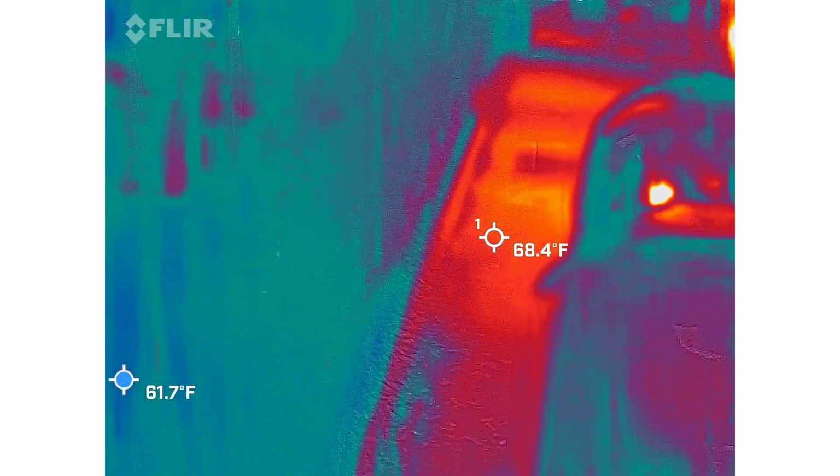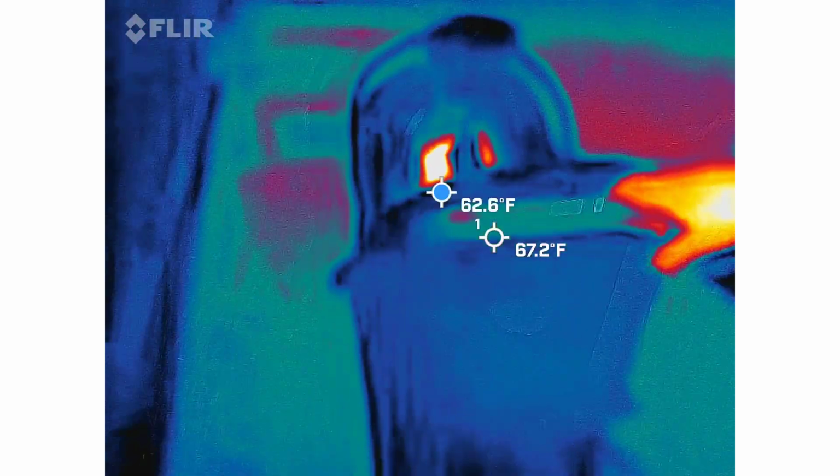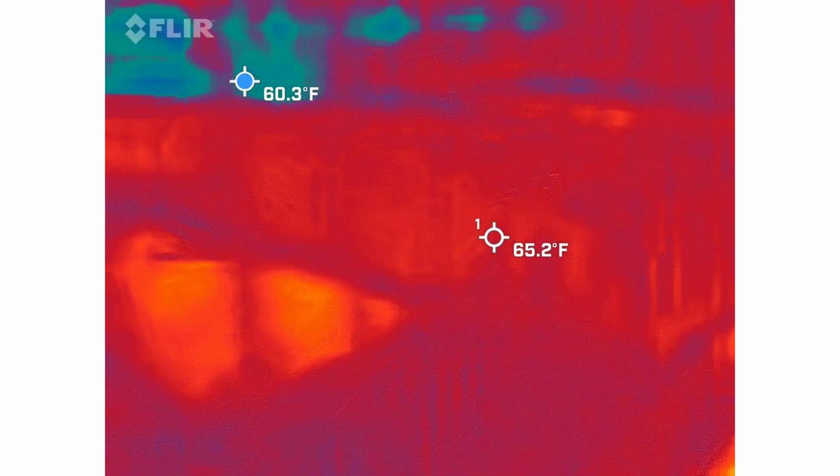So look at the little head. Little red dot in there. It's great for testing fevers, by the way. When we were going through.